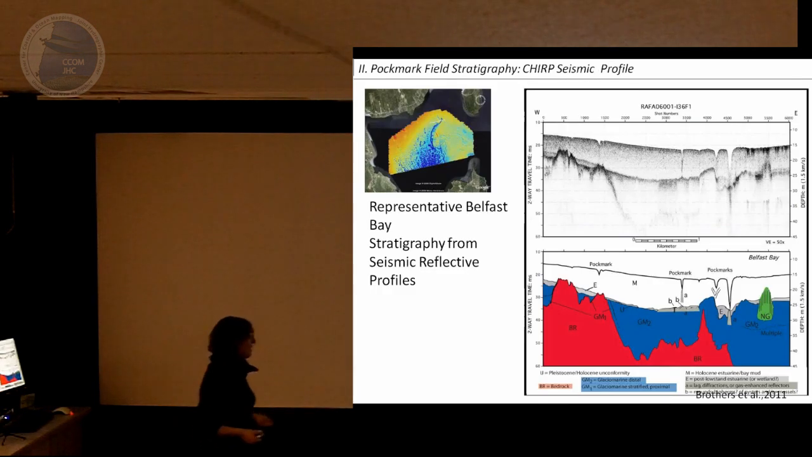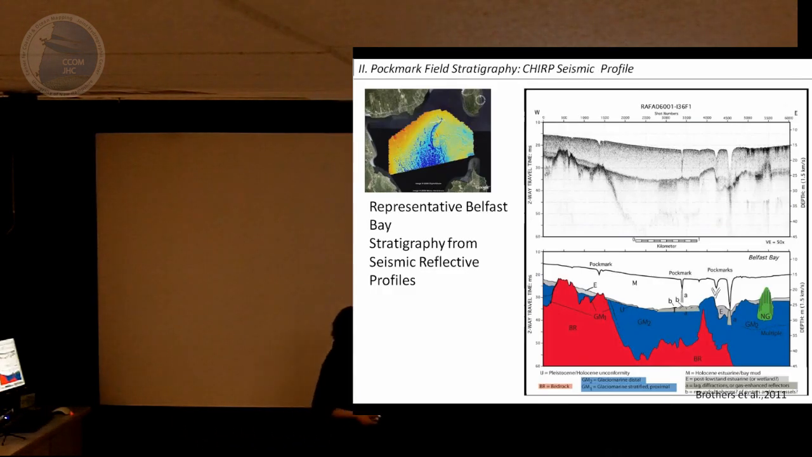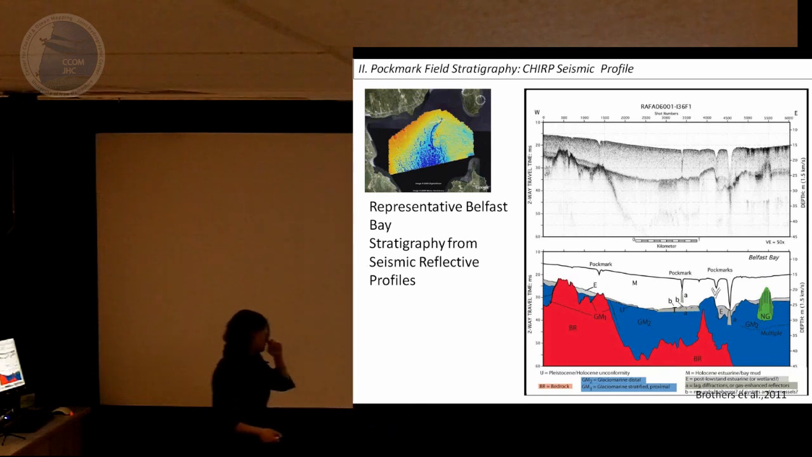When we look at a seismic line in the area, we see a lot of the stratigraphy we just described. So looking here, at the top you can see the pockmarks. In profile, we usually have 10 to 40 meters of Holocene sediment over top. You can see a clear unconformity separating the Holocene from the Pleistocene glacial marine mud underlying it, with irregular bedrock framing the sequence.